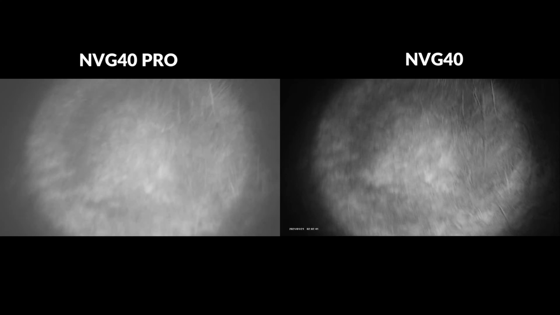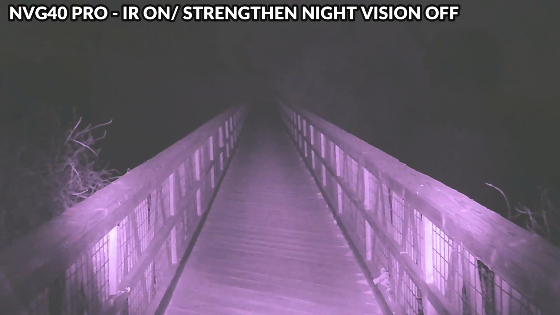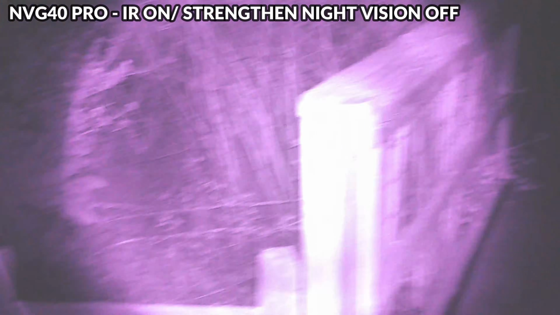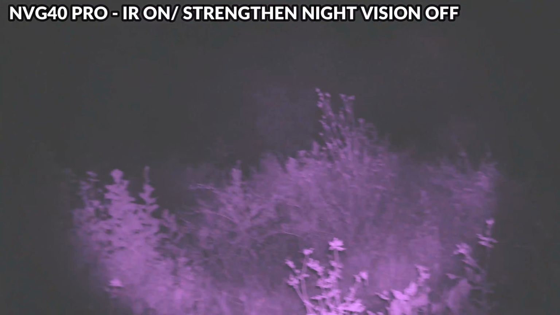Footage recorded in 1080p does appear to be a little bit sharper, and there's a bit more contrast on the NVG40. The color viewing mode on the NVG40 Pro is nice and mostly purple when you're running the IR lighting. At the moment the strength and night vision mode is off, and the distances you're able to see are pretty limited, and it doesn't really seem to make much difference regardless of how much you crank up the IR,